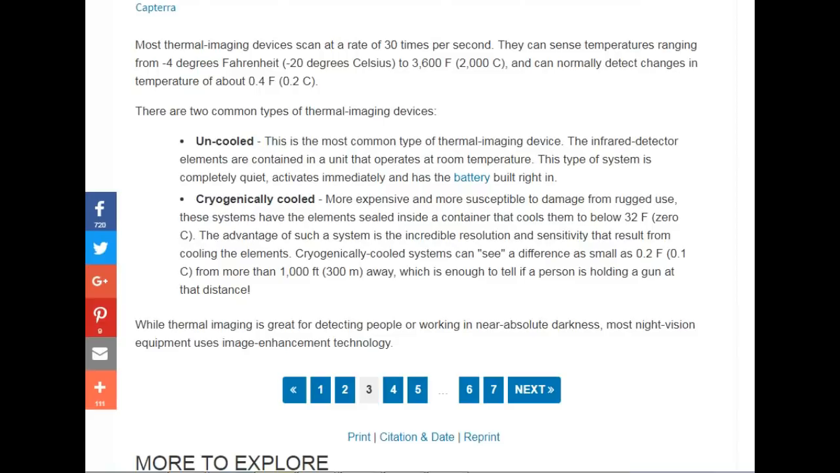Most thermal imaging devices scan at a rate of 30 times per second, and that depends on how good the thermal camera is. Some of them are right down to 14 times per second. They can sense temperatures ranging from -4 degrees Fahrenheit, which is -20 Celsius, to 3600 Fahrenheit, which is 2000 Celsius, and can normally detect changes in temperature of about 0.4 of a Fahrenheit, which is 0.2 of a centigrade.